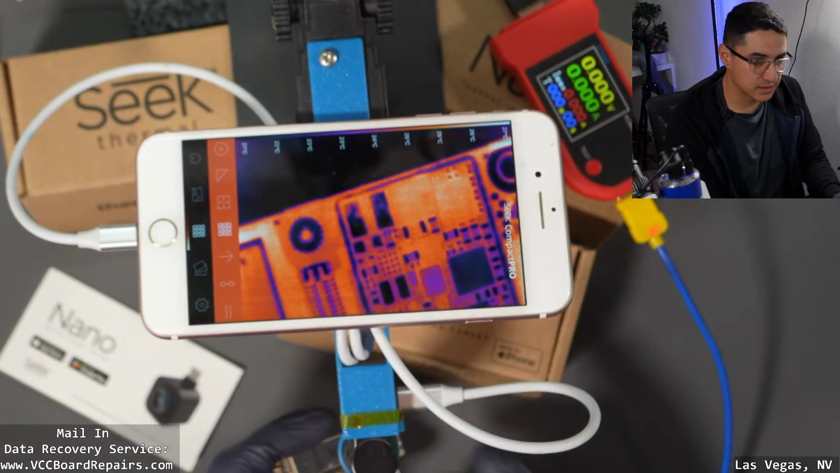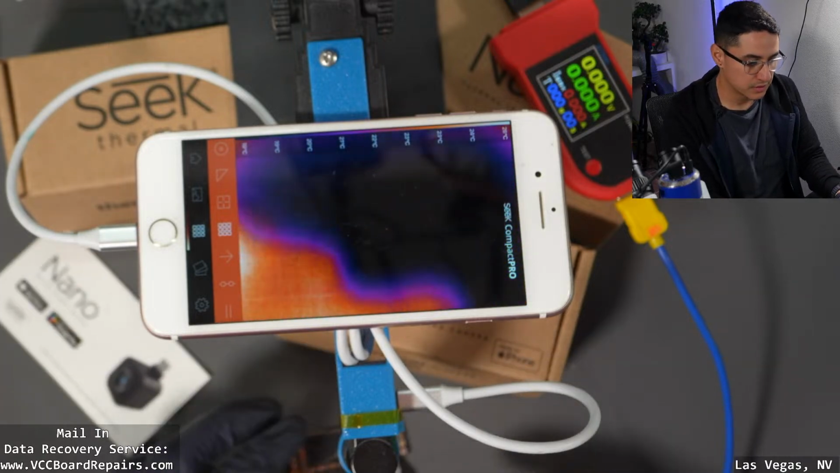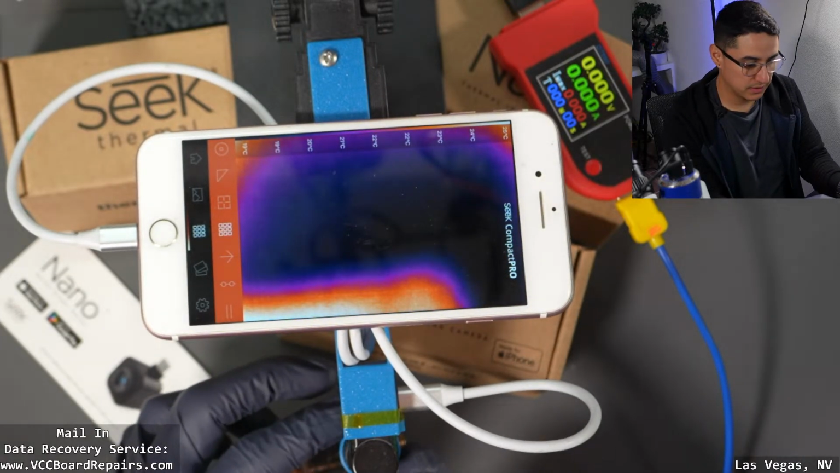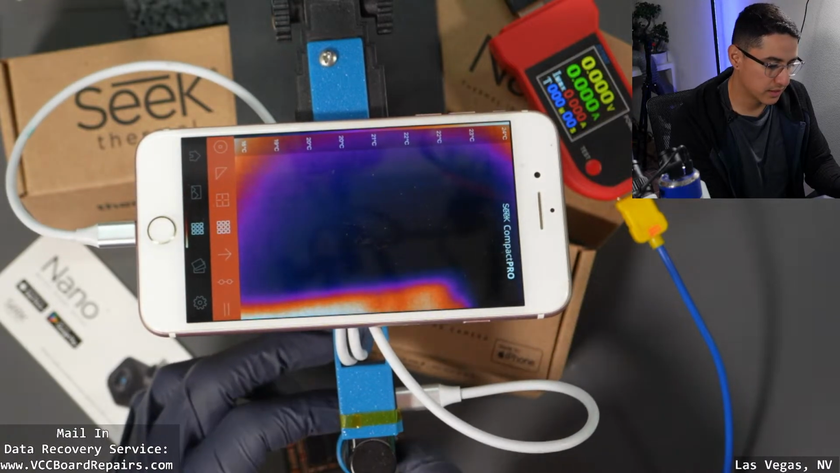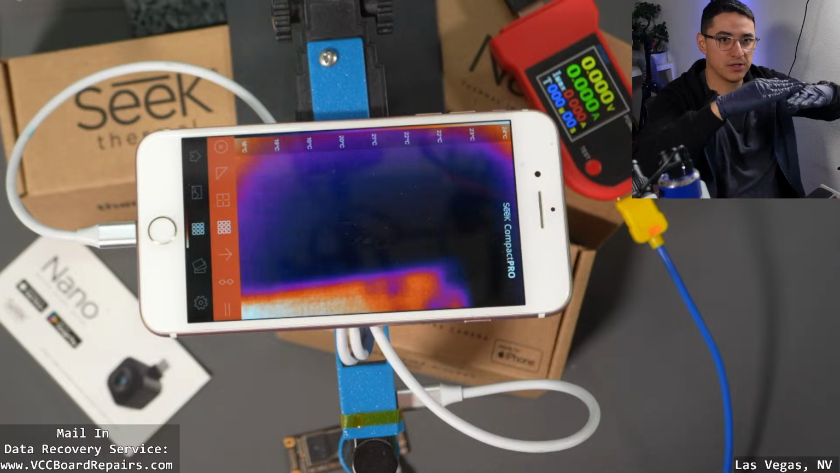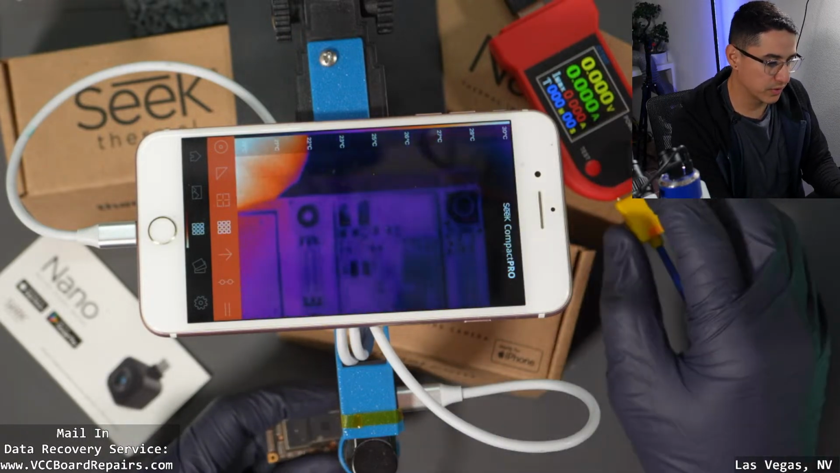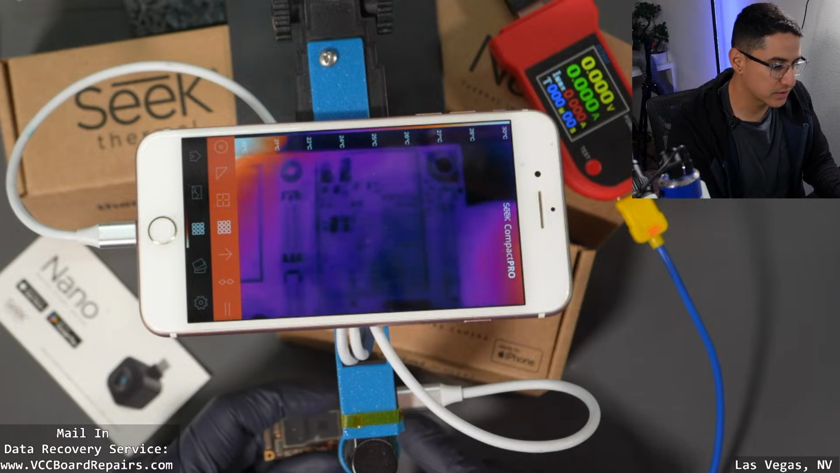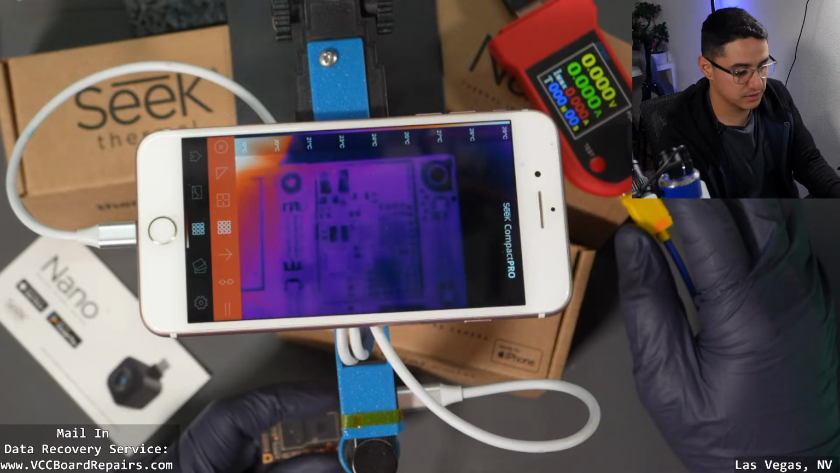Another thing is you can also adjust the focus on the physical camera. The ring here at the edge, you can twist it, and that'll essentially adjust the focal range, so where the camera is and the subject, you can adjust that. Let's say I want to be a little further away. Now I'm a few inches away from the board, and now I'm in focus.